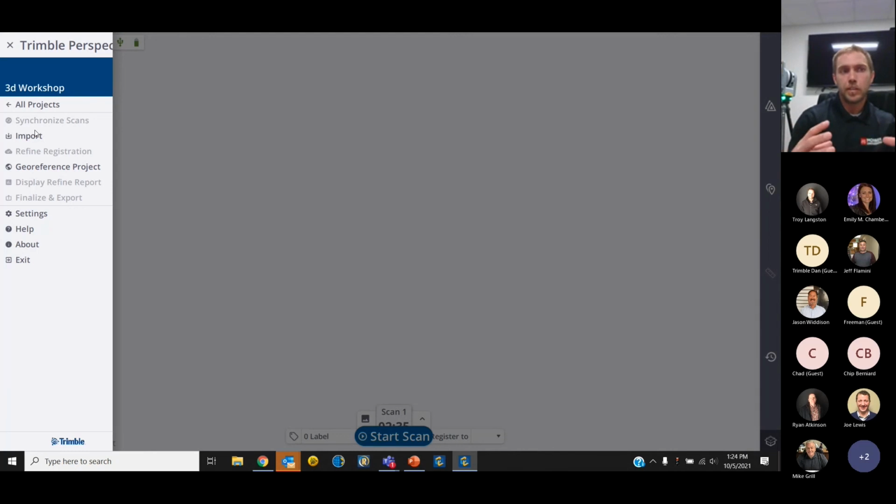Once you are reconnected to a tablet, you can synchronize these scans and import them into Perspective and be able to view that data. So pretty cool tool, and I believe it's new. This is something that I haven't been able to put to use, but do understand the importance of it if you don't happen to have that tablet in the field.